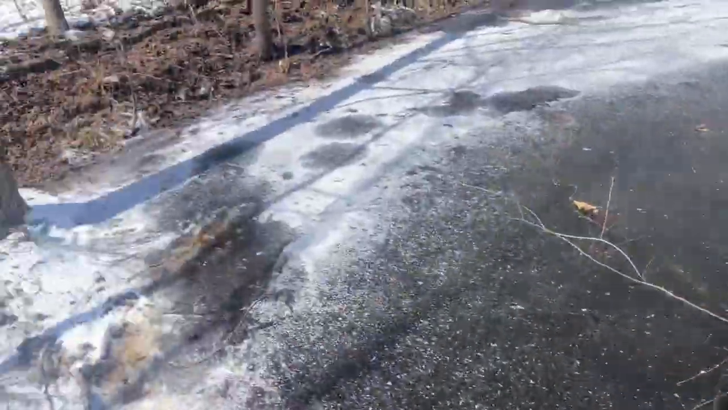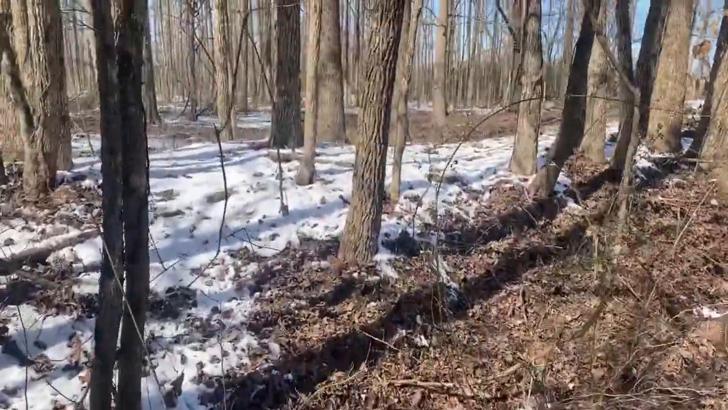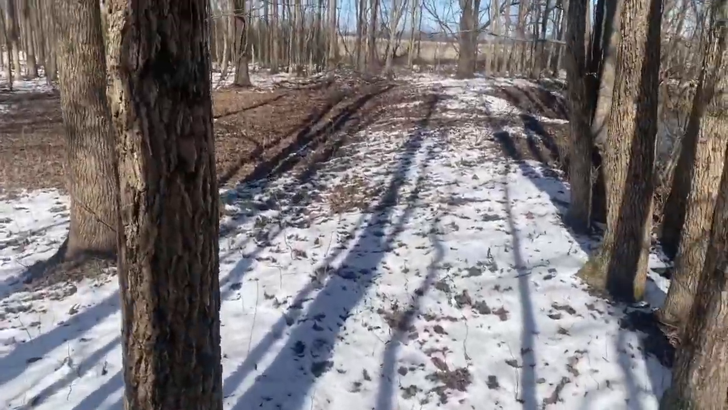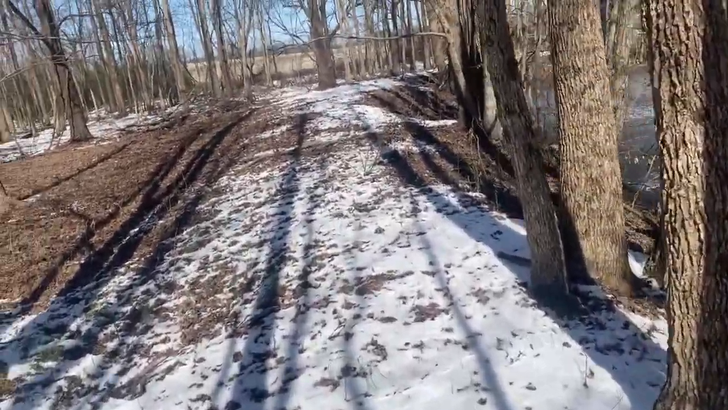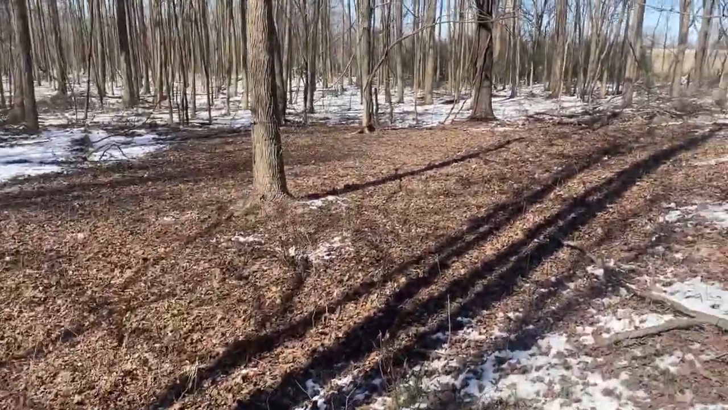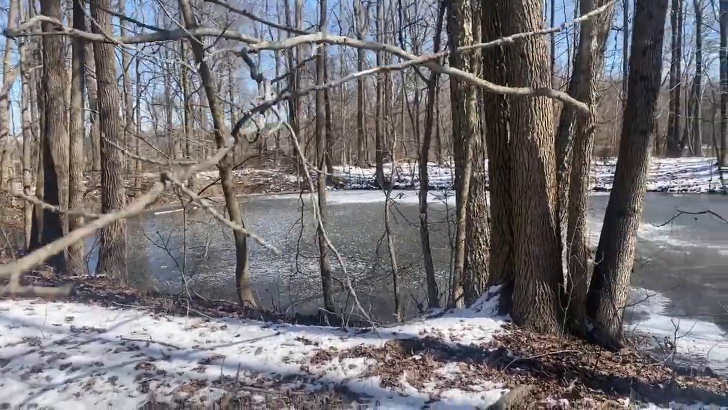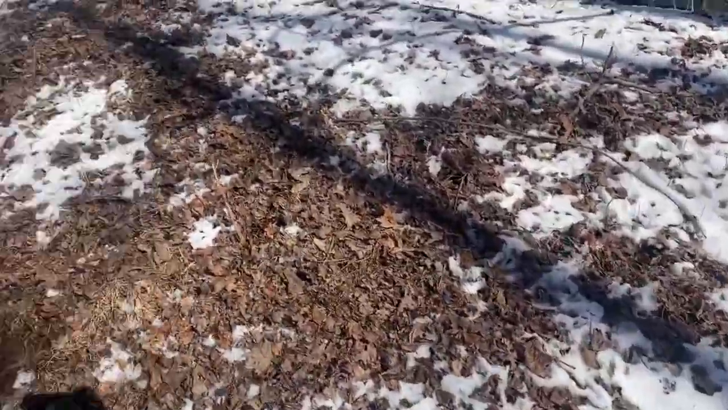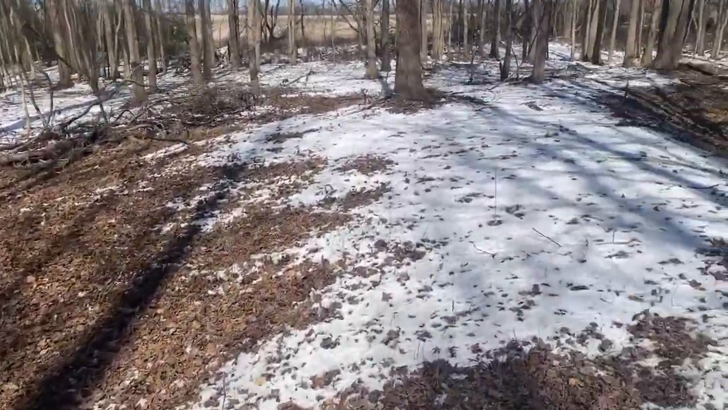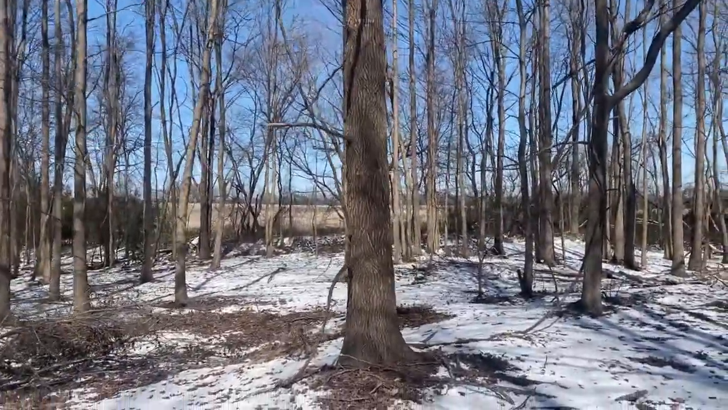So now what we're going to do is get a rake and rake all this stuff up where I want the food plot. I'm thinking in a couple different piles probably, but for sure I want to leave this branch right here for scrapes. So we're going to leave these branches that hang over like this. It's a hard decision on where I want to put it. I'm going to leave all these hanging branches because I'm going to put the tree stand in this tree.